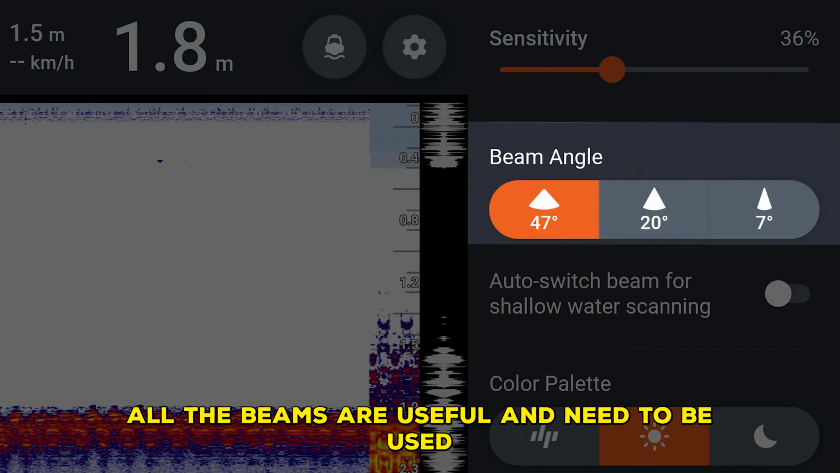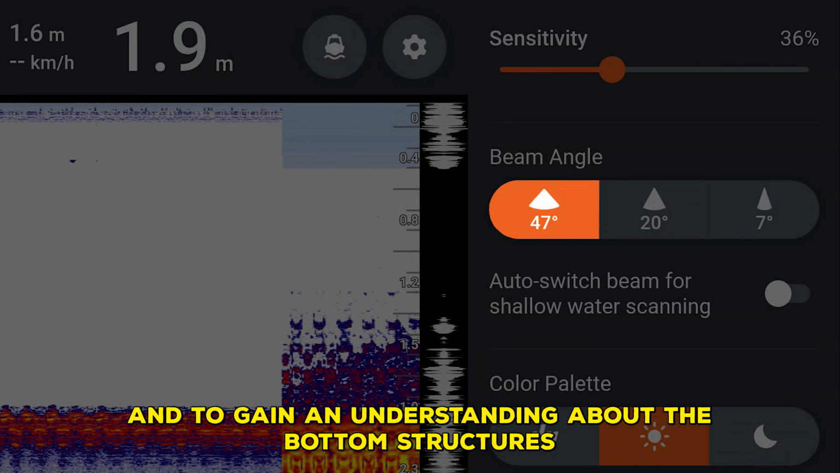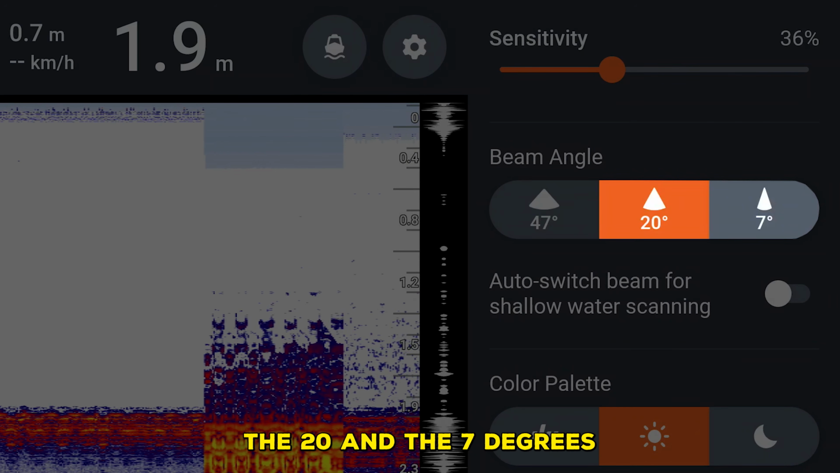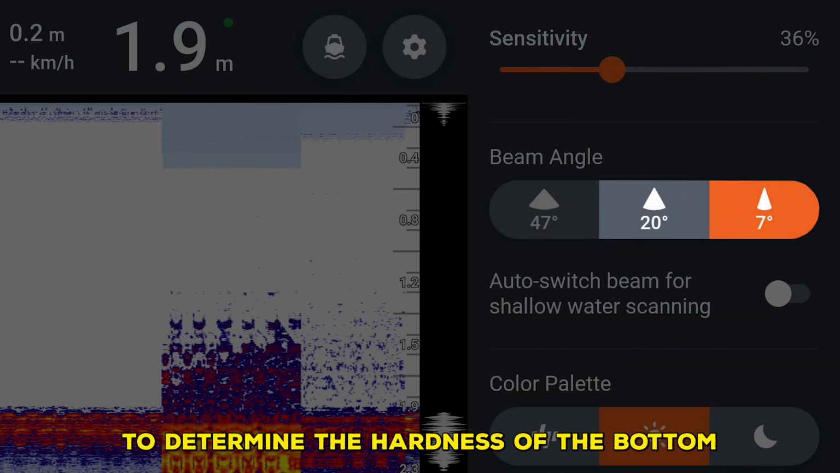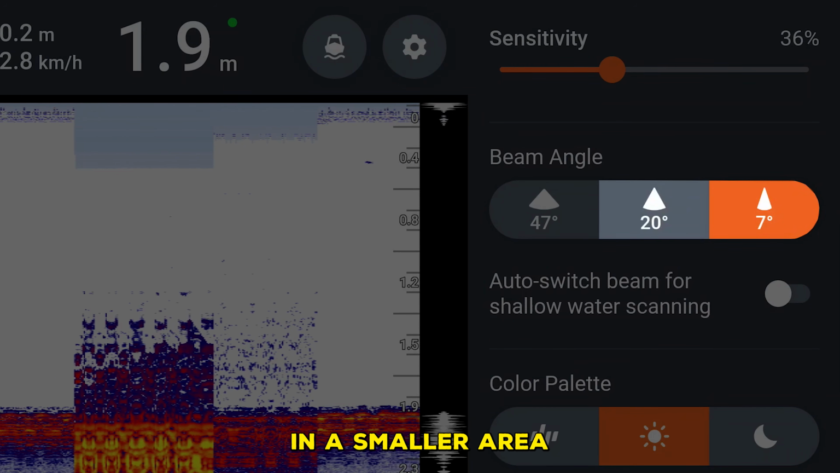All the beams are useful and need to be used. The 47 degrees beam to search for carp and to gain an understanding about the bottom structures. The 20 and the 7 degrees beam are useful to determine the hardiness of the bottom and to localize the carp more accurately in a smaller area.